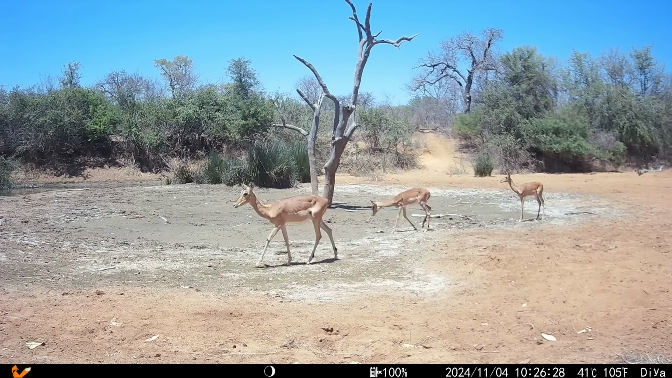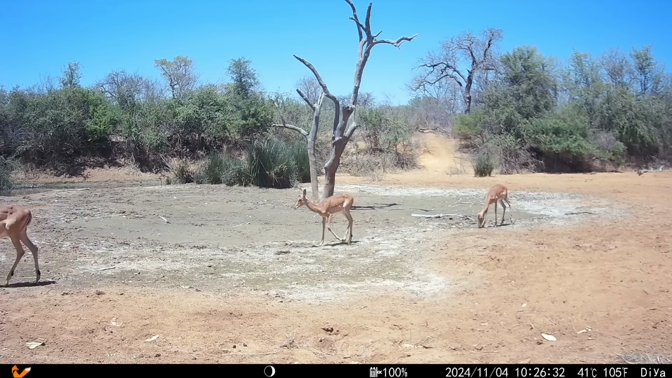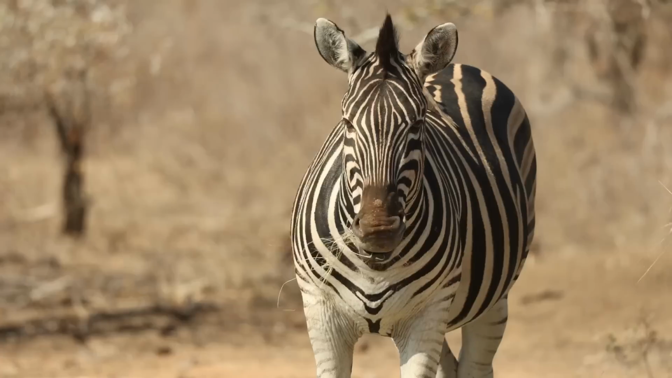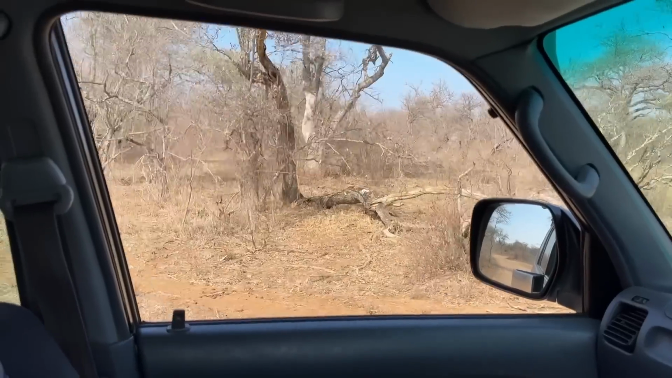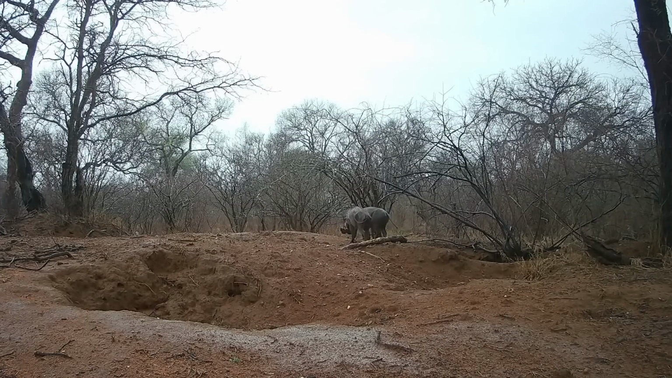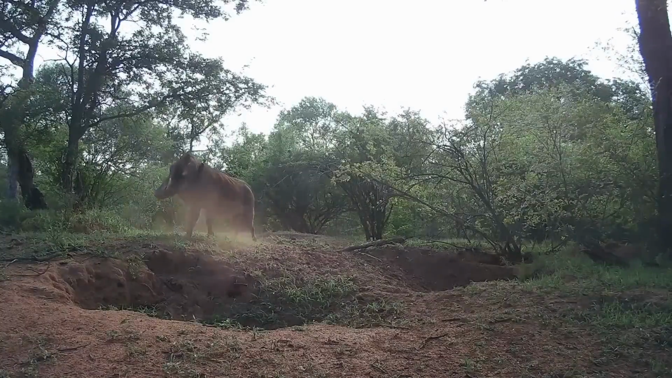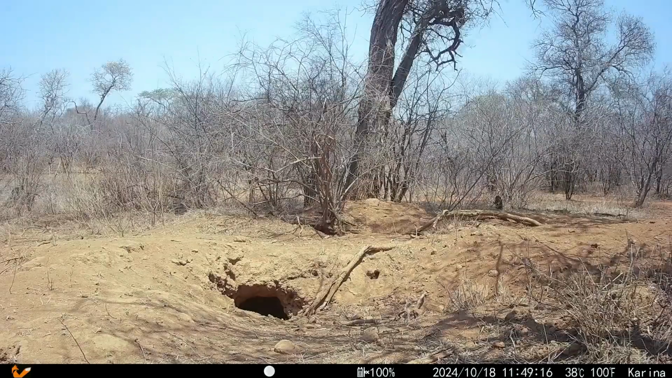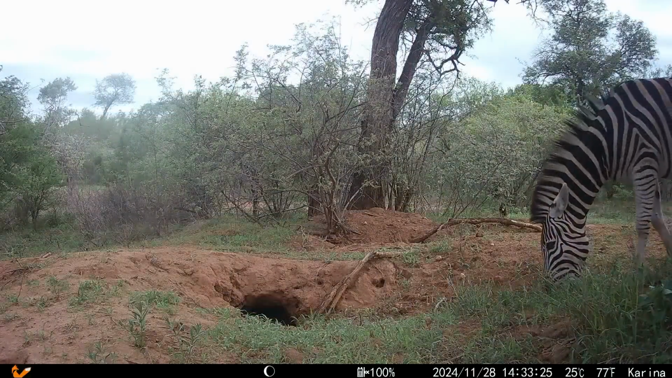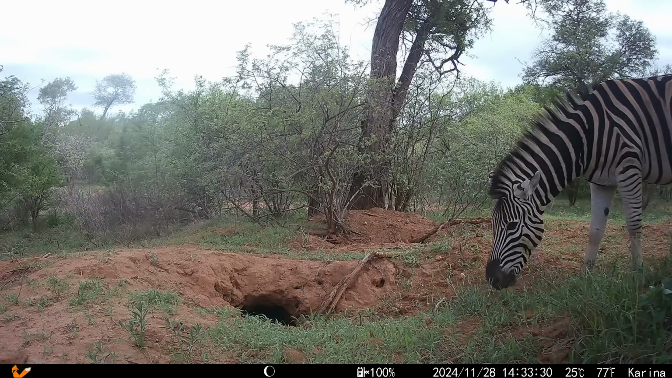As many of you will know, Southern Africa experienced one of its worst droughts in a long time this year, and in the previous episode of the Wildlife Estate Diaries, the area was still extremely dry and barren. But then during the second week of November, we received 80 millimeters of rain over a 2-day period, completely transforming the Hoedspruit Wildlife Estate. Brown, dusty earth was replaced by green and lush vegetation, and for the first time in ages, there was fresh grass for the animals to feed on.